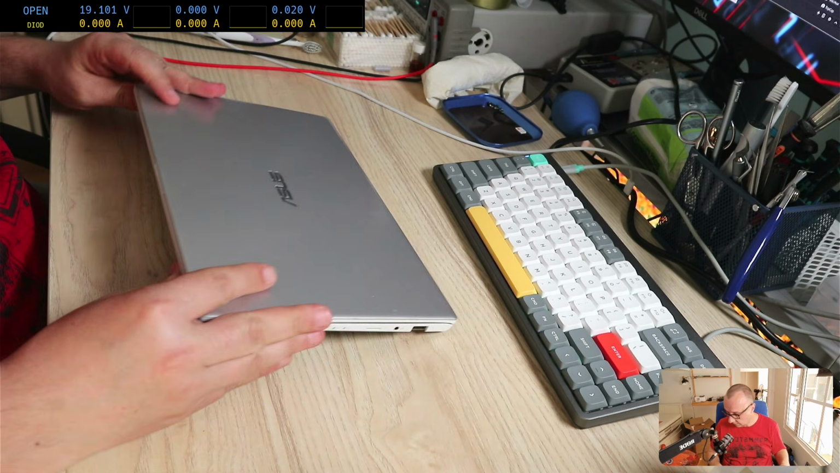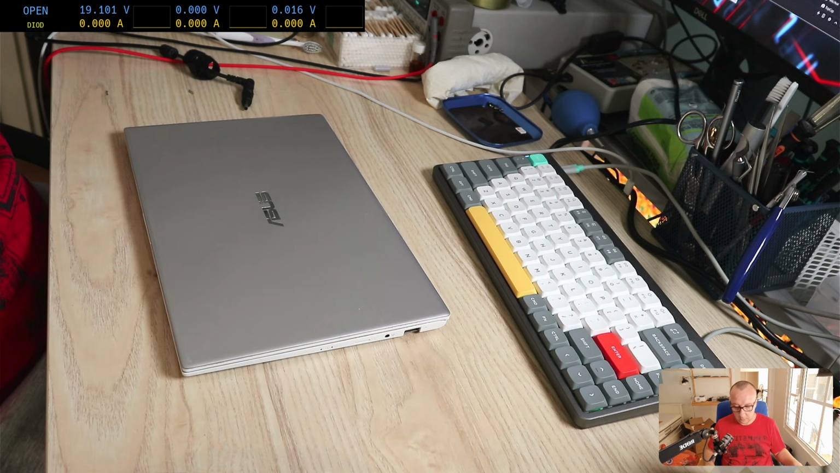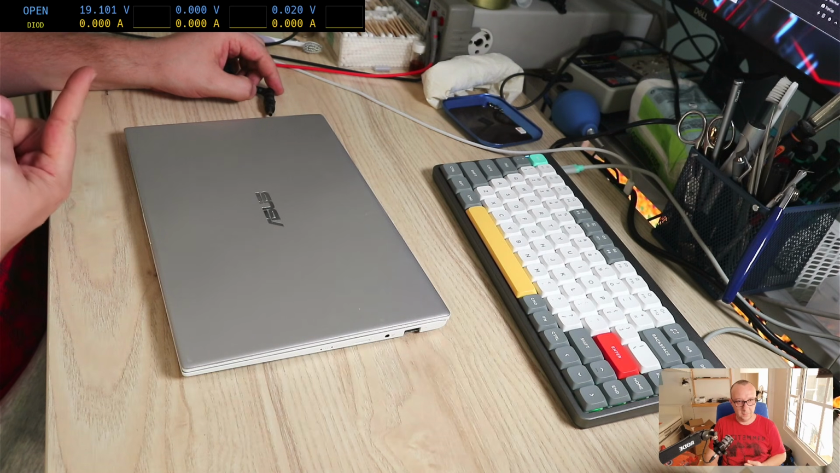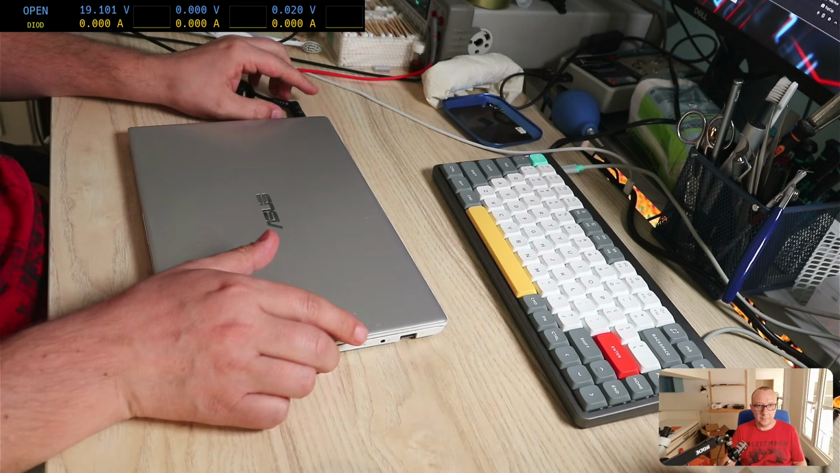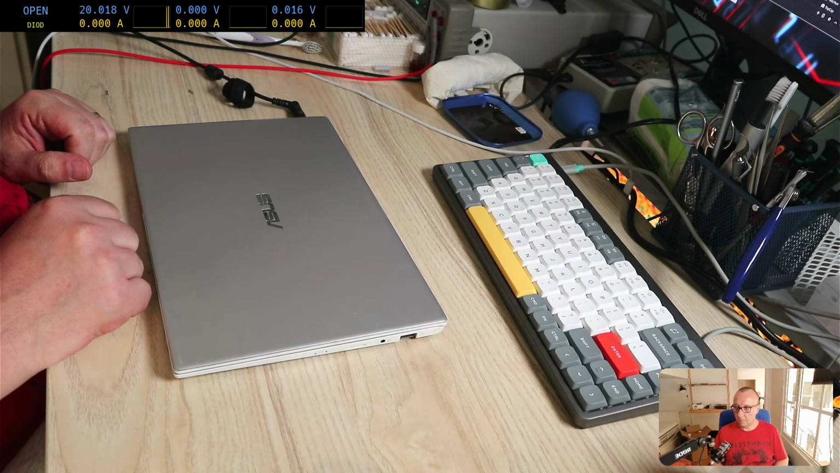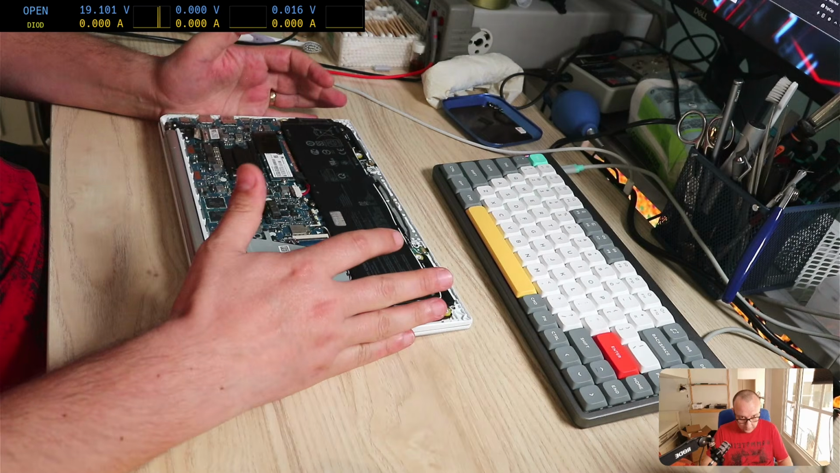So what happens is I've connected the power adapter right here, and you can see it up here. Right there, we can see it blipping. I can hear the power supply clicking. So I suspect there's a short somewhere.